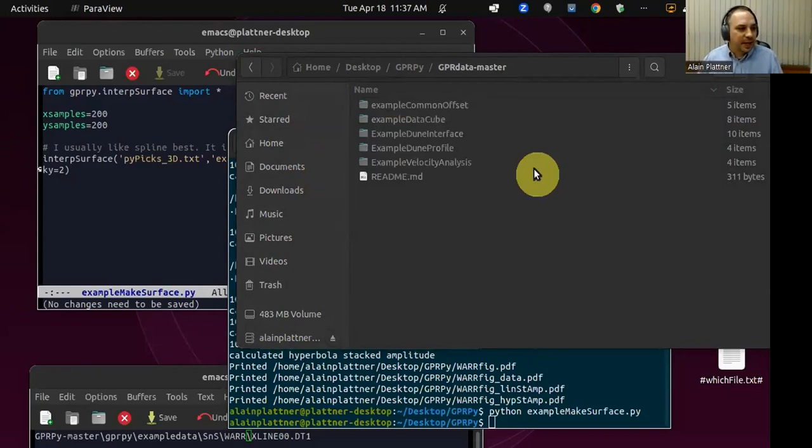Okay, someone just asked, is the surface interpolation already implemented into the main code? Yes, it is. This is all when you install GPRPy, all of this is installed. You don't need to install anything extra. Yeah, good question. Thank you.